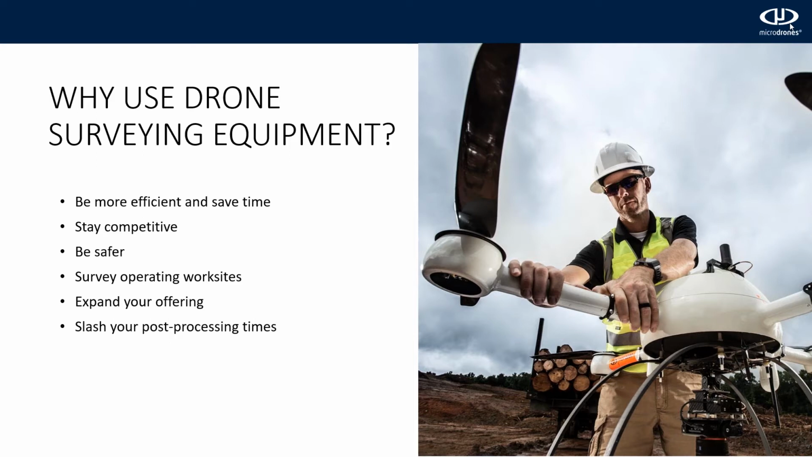Very important, you can be much safer. You'll easily complete projects in areas that are difficult or dangerous to access, such as challenging terrain, crumbling structures, high locations, and areas affected by natural disasters. Also, you'll be able to complete your surveys while you're working. You'll no longer have to stop work and equipment to collect the data you need.